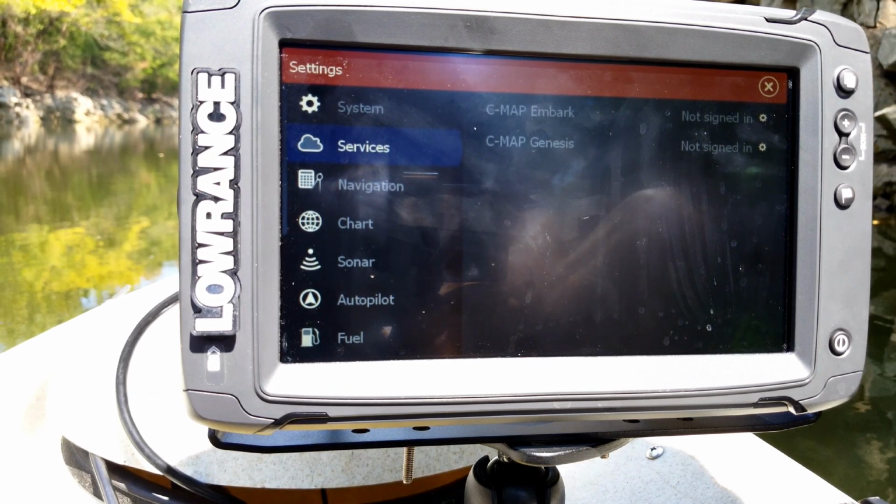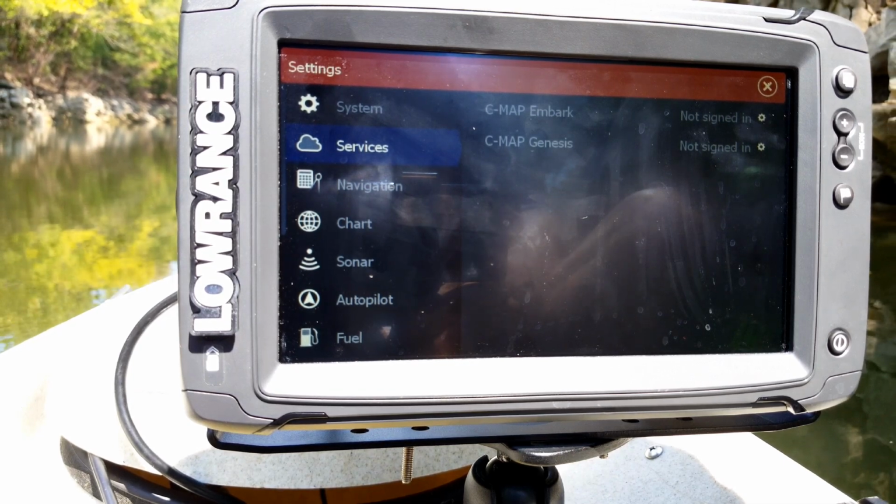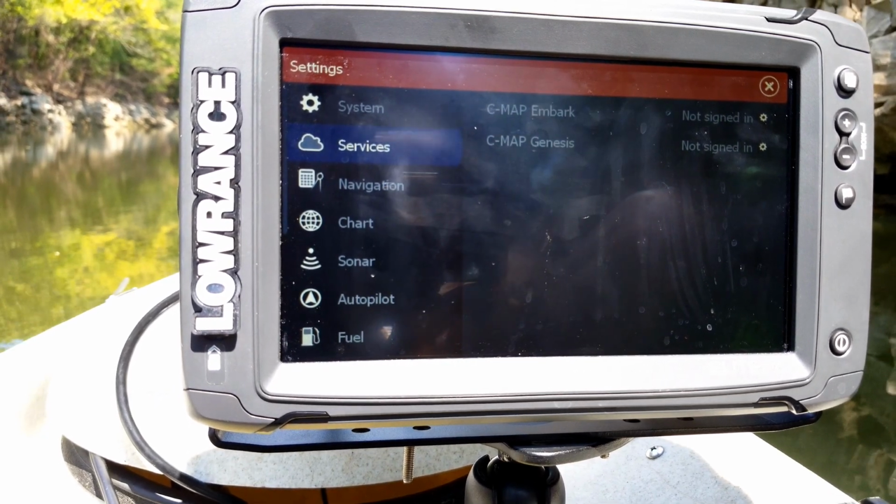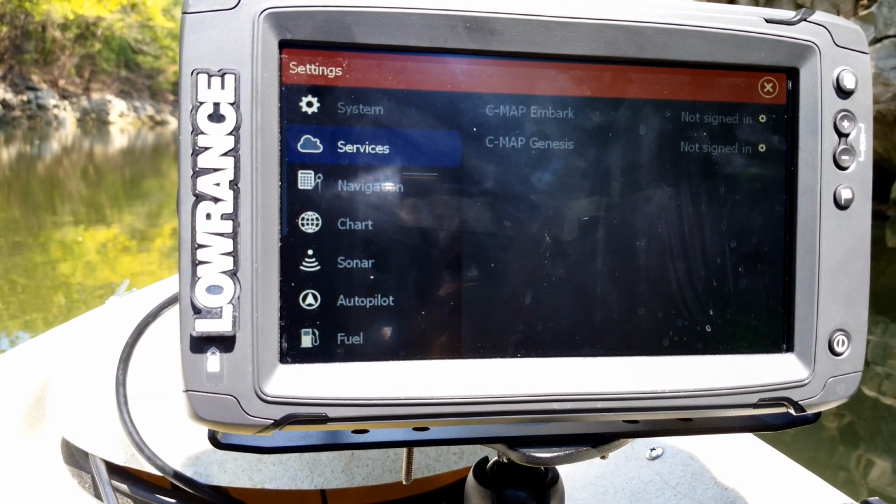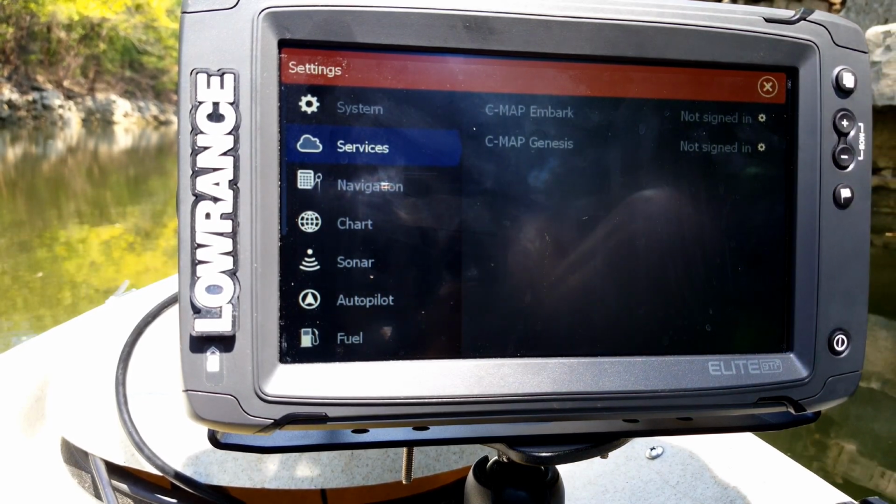It's genesismaps.com. You can sign up for a free account on there. Like I said, I highly recommend doing it. You may find that you have really high resolution mapping for your lake that you normally go to, so you don't have to go and buy a new mapping card when you can download it right there for free.